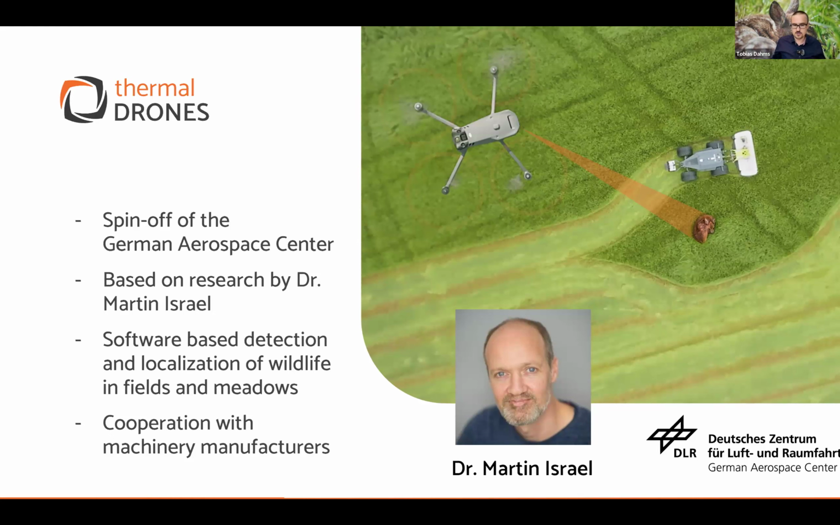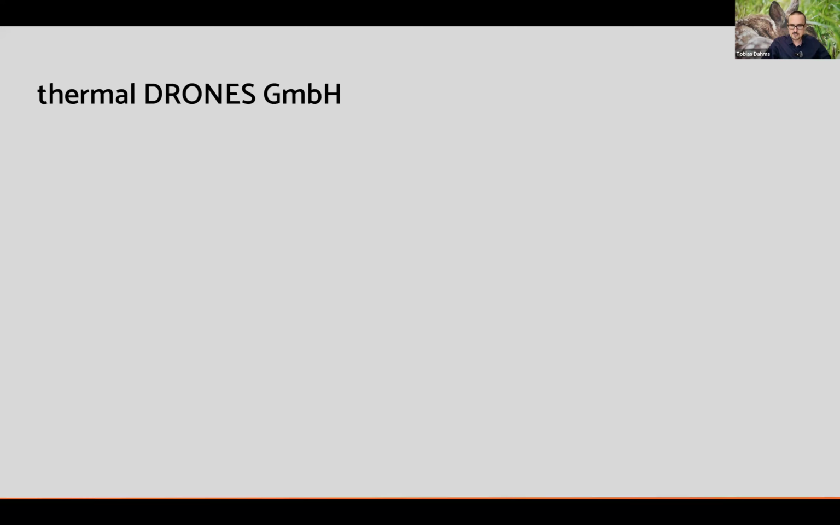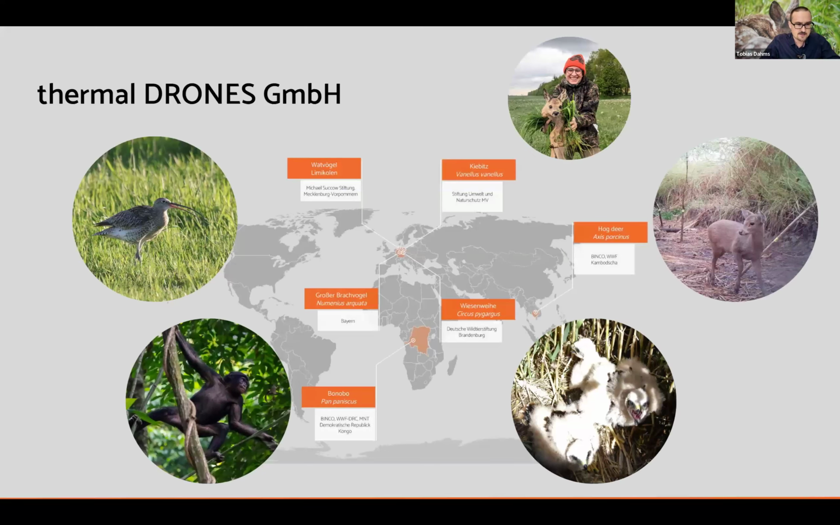We also, in order to finance our development, we sell drones. And yeah, so we have a lot of customers with whom we work together. And since I'm a landscape ecologist and somehow like to do a lot of things which help to save biodiversity and animals, we are also doing a lot of work in this field and support different projects together with partners. And I want to present to you some of those activities.